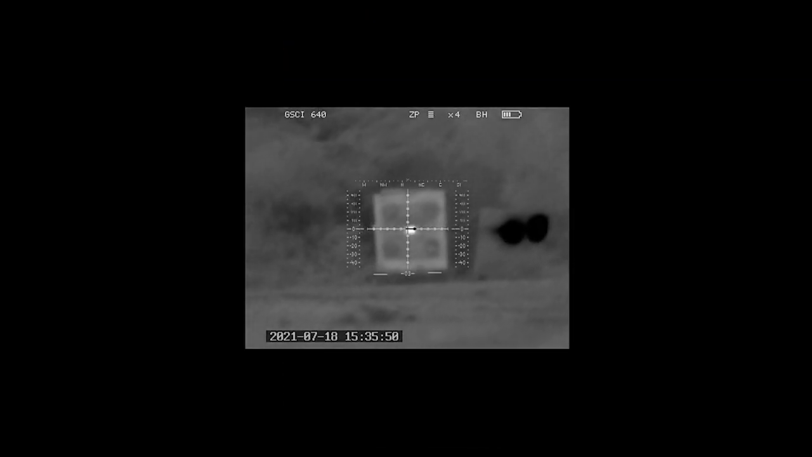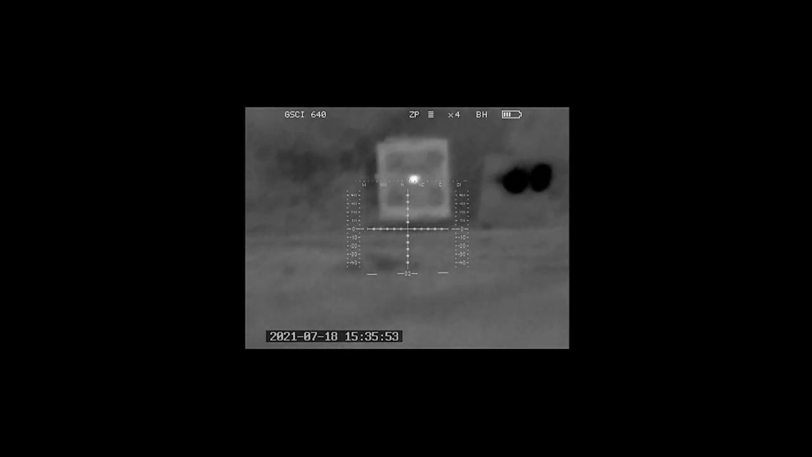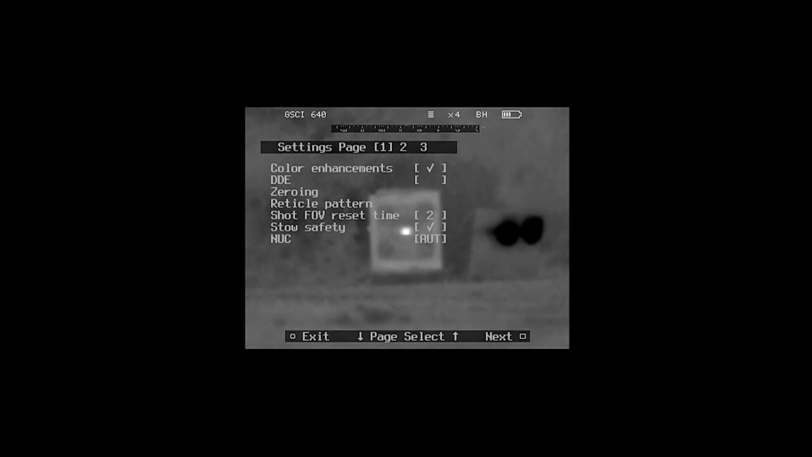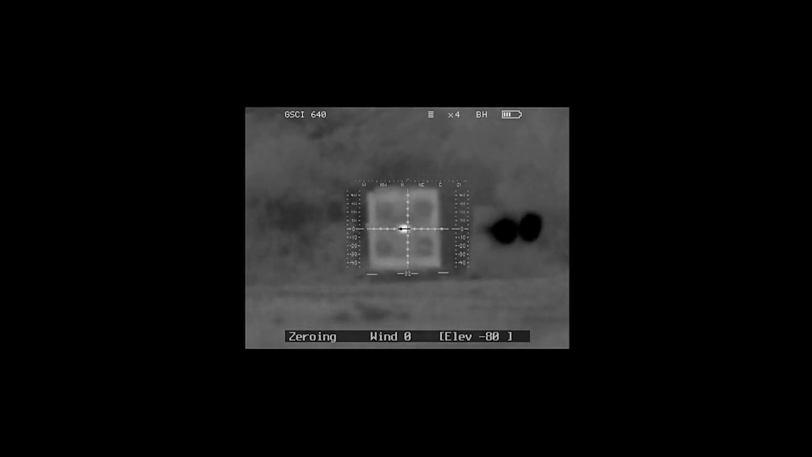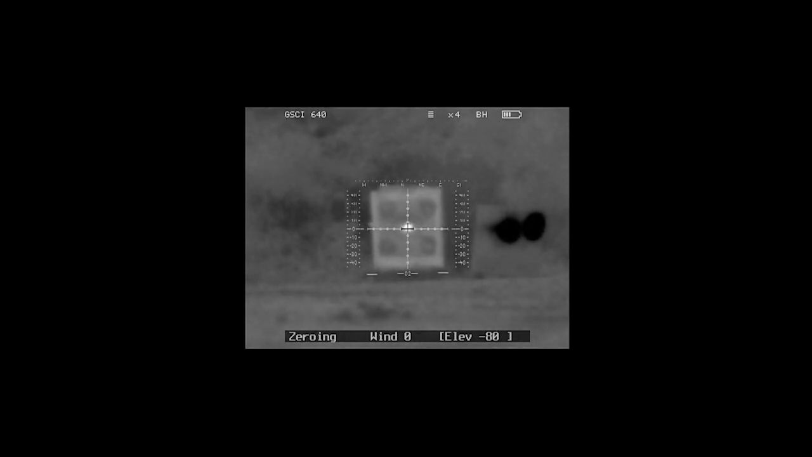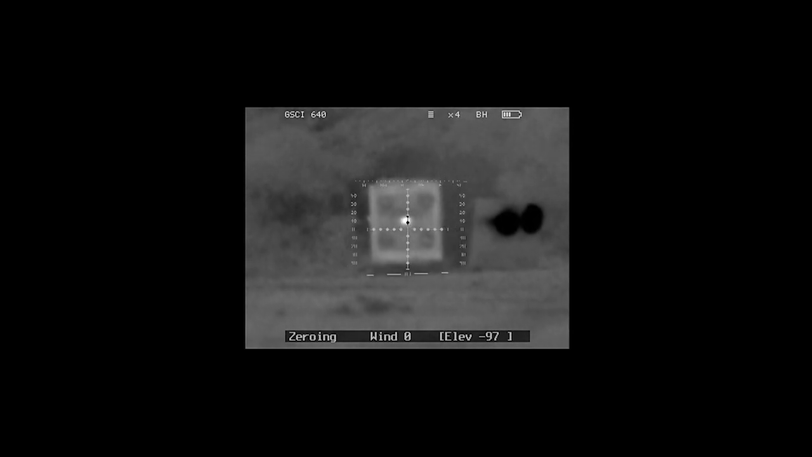Alright, so I've got a fair idea. The heat's gone out of it, so now I'm going to be guessing a little bit, but I've got a fair idea where that is. So to get into zeroing, we go down. Yep, wrong button. Into zeroing here. Okay, now, it isn't a one-shot zero, so I've got to try and make sure this bag's in a pretty good spot. I'll bring the elevation down. You can see the image is moving up. Okay, hit this button.